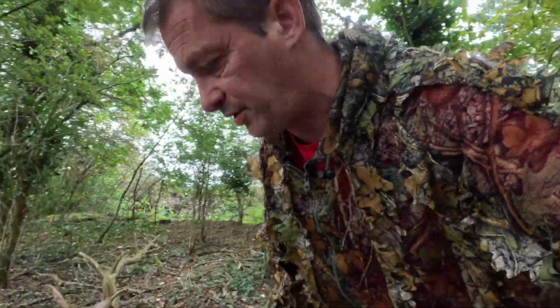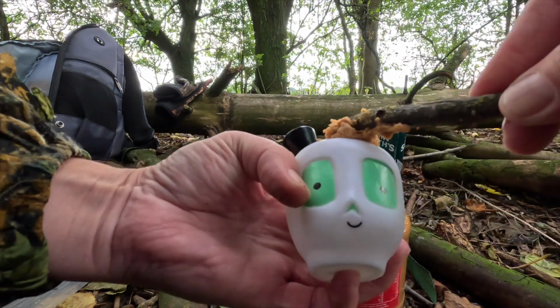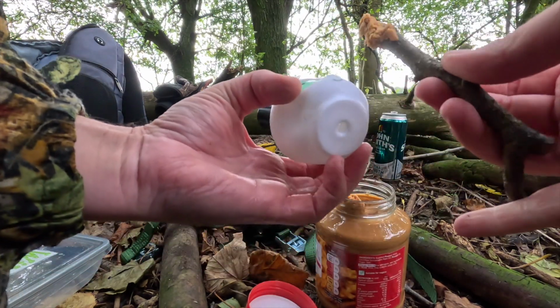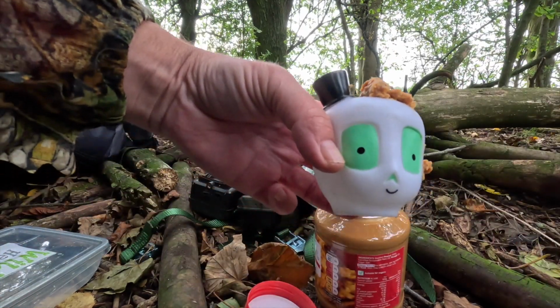I'm doing a little experiment with this. I've got a little ghost squeaky toy. Badgers love playing with squeaky toys, apparently. So I'm going to put a bit of peanut butter on him, leave that in front of one of the cameras, and let's see if he plays. Now I can't see this sticking really, because it's not the wettest of peanut butter, but it's going to attract the badger, isn't it? I don't want to put it on his face because I want him to still look like a ghost, because at the end of the day that's what he is. Didn't they make a film about this dude?